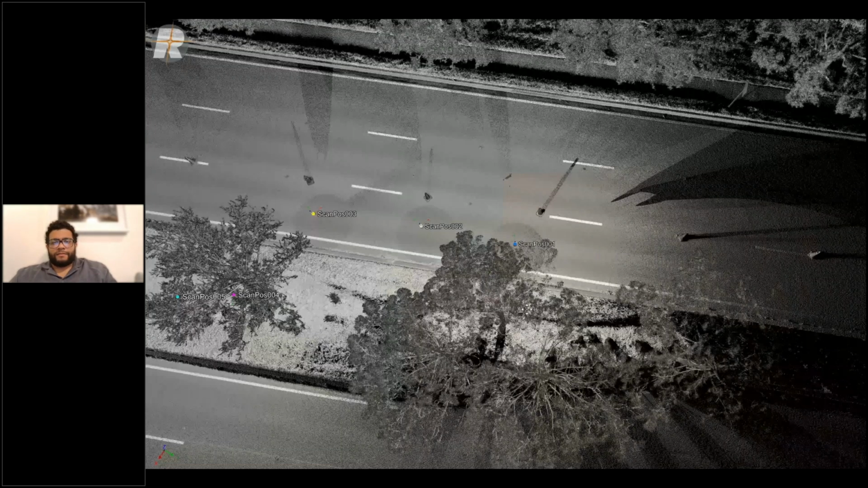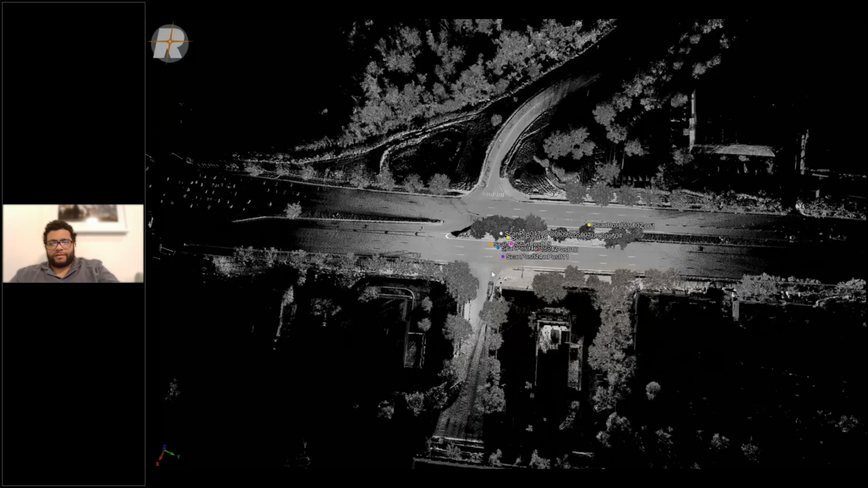And you can also, unintentionally, see they scanned the hell out of this McDonald's. Got really good data there. Probably went there after the crash.